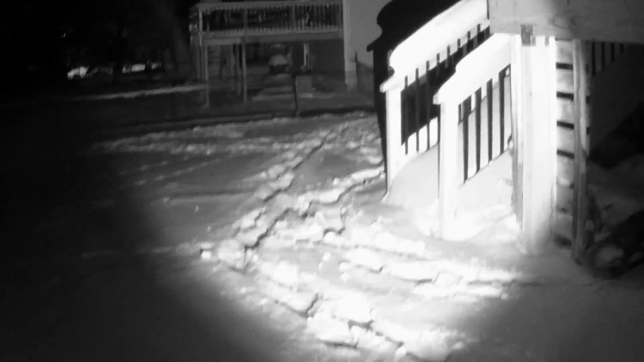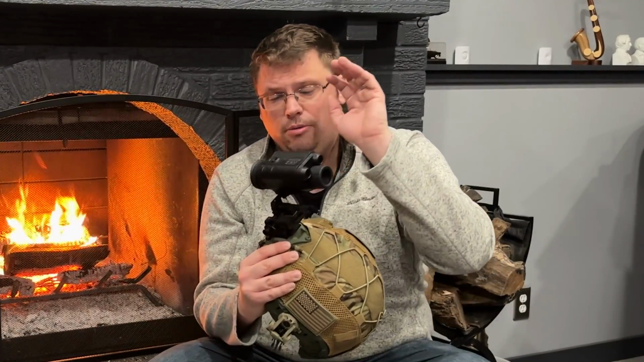This is just using the flashlight on my Airsoft rifle. And please excuse the branches down. The snow that we got did some damage to my tree. Gonna be getting this cleared up in the coming week. But as you can see, getting a pretty solid sight picture and not a lot of lag using an exterior flashlight here. That concludes all the footage that I captured with my Prowl.